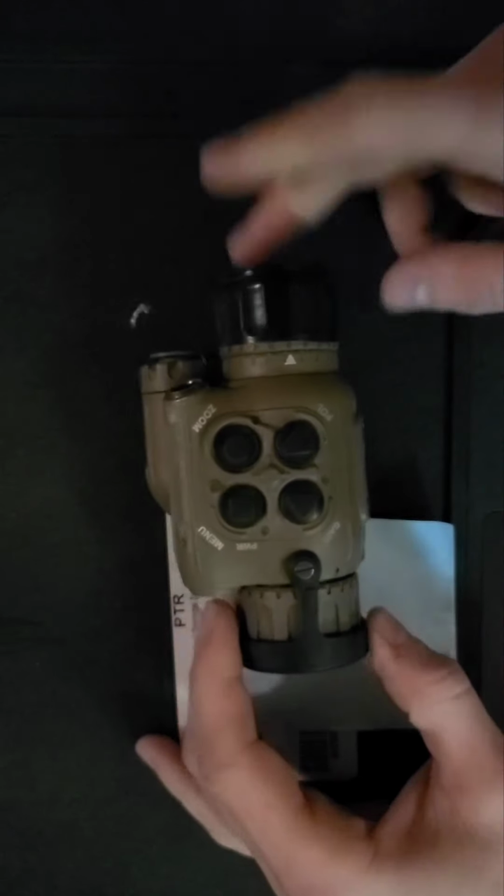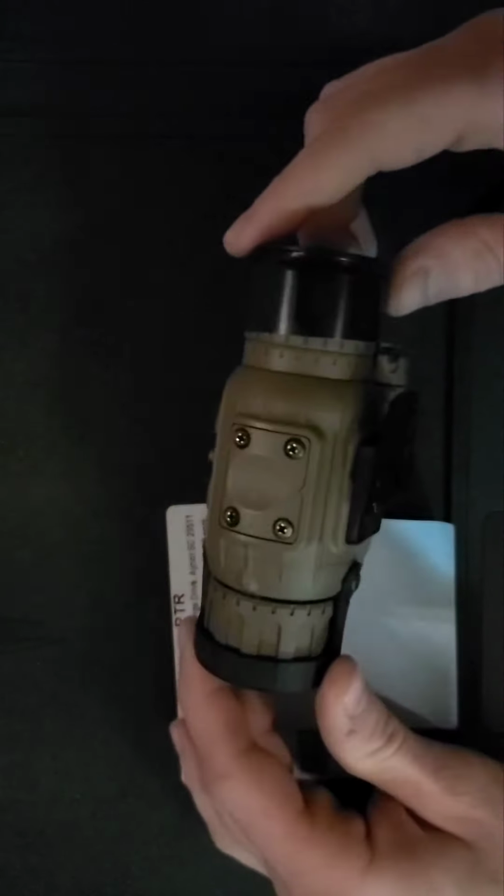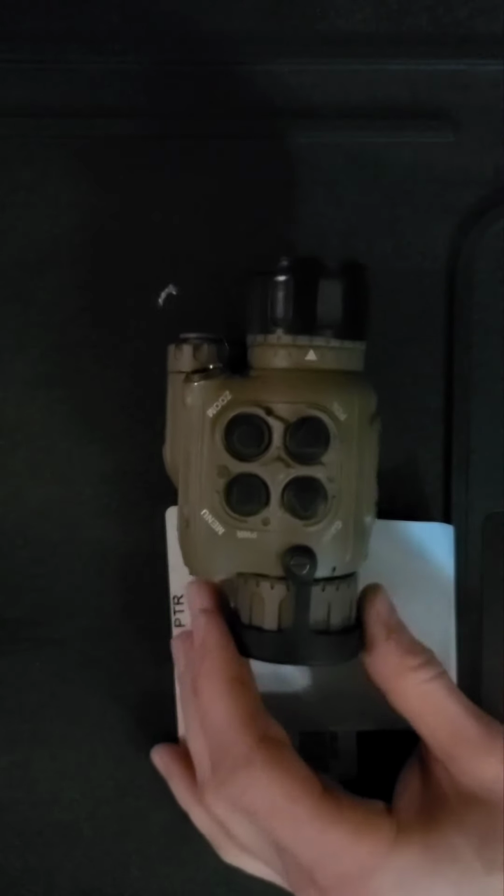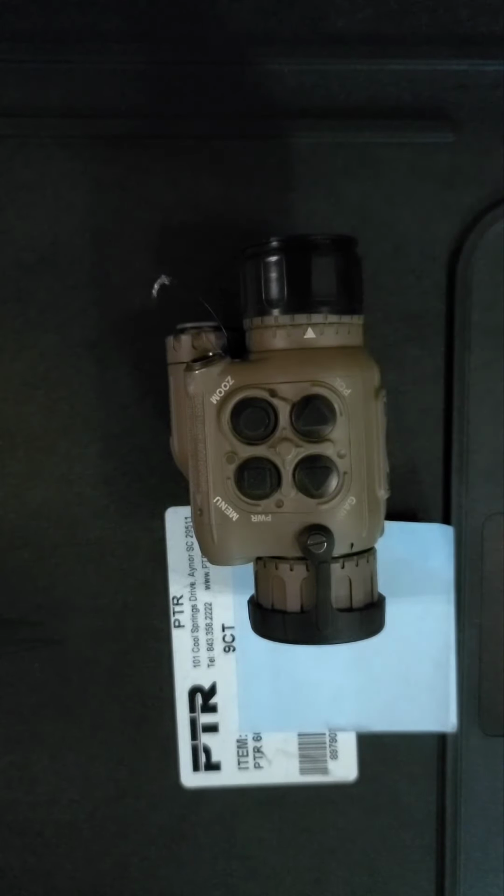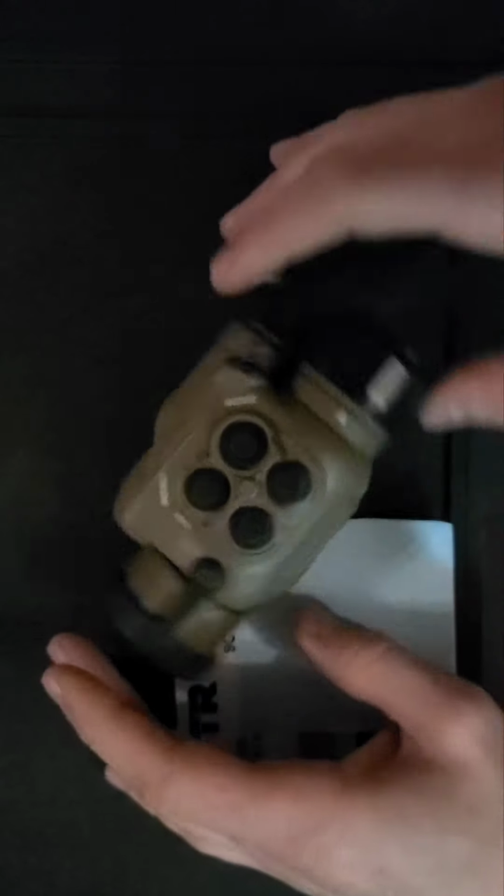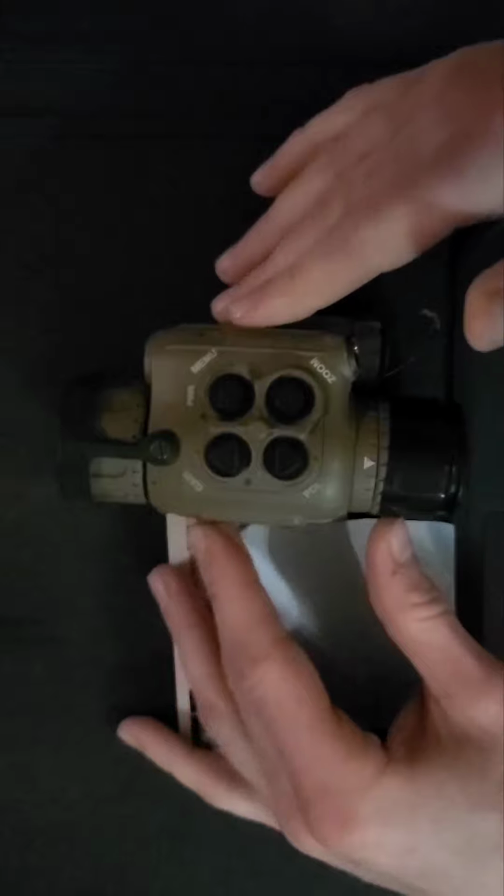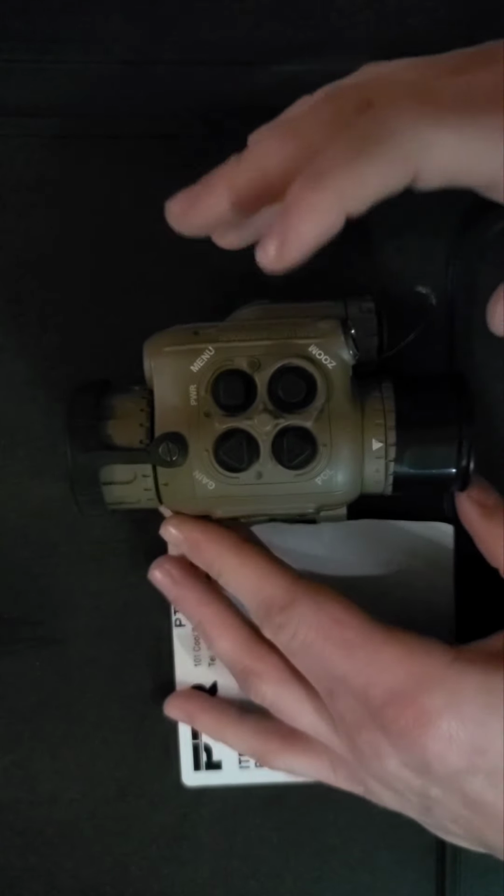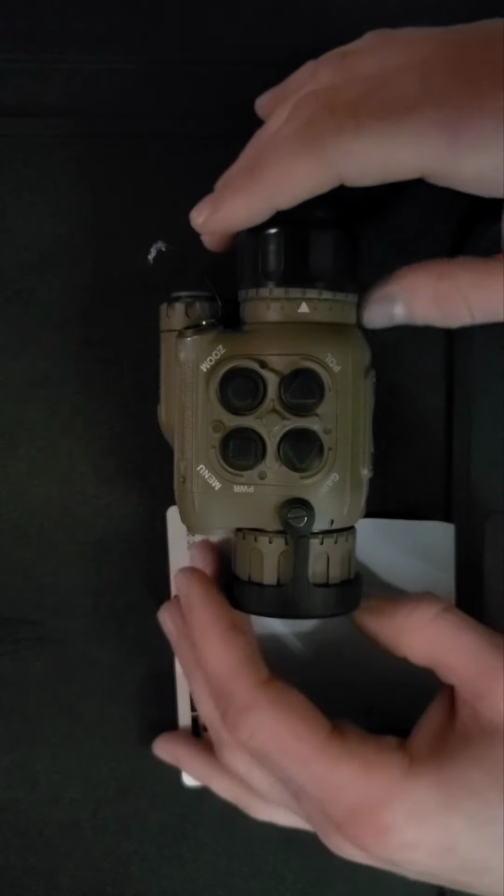You can't really say too much about almost any civilian thermal on the market right now, minus, say, Trijicon, which has its own issues, and Envision, which has its own issues as well, but you have a warranty to cover that. So altogether, in my opinion, playing with all these other thermals, especially comparing this to a Skeet IRX, this has the best image I've seen in a package this size with the most use case and capability.